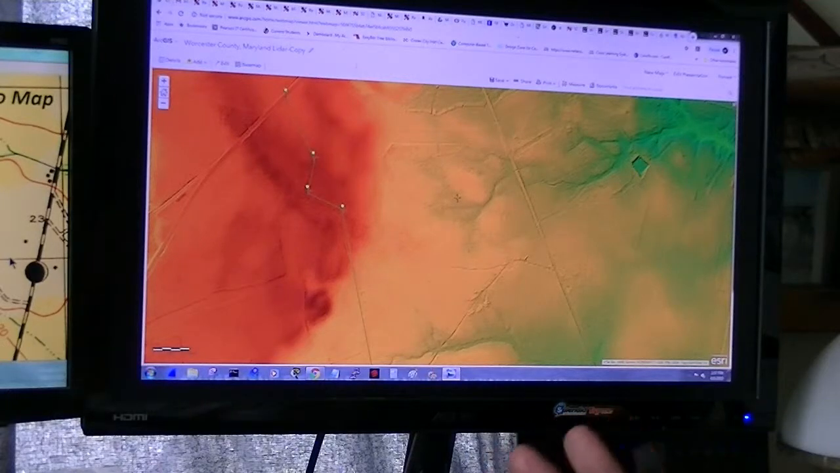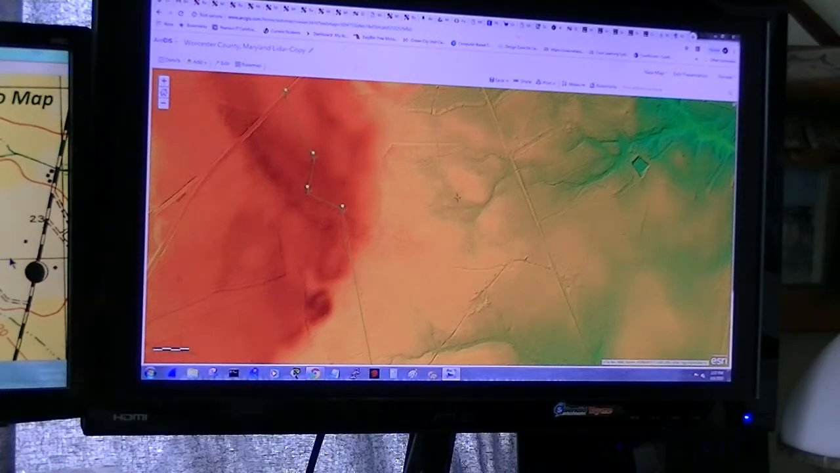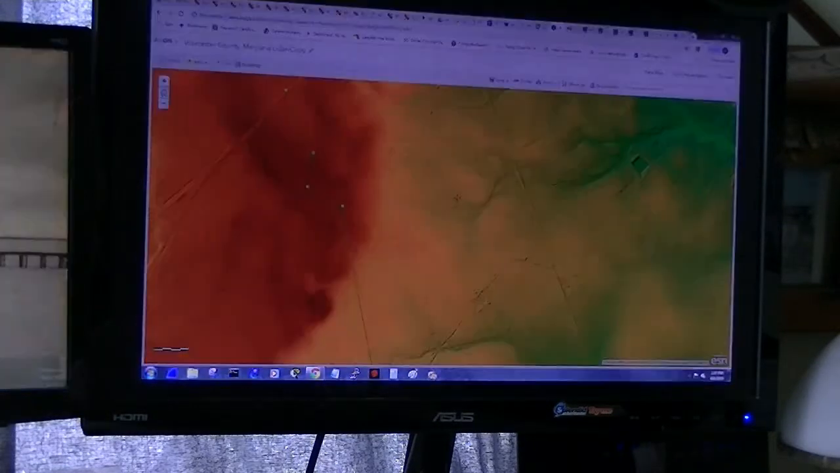Now I would like to highlight just a couple things that Lidar can do for us. And it's pretty incredible and pretty powerful tools. If I go back full screen,